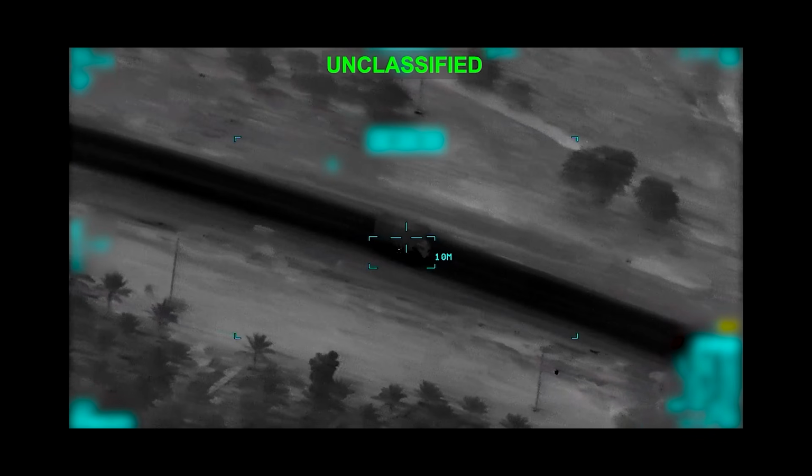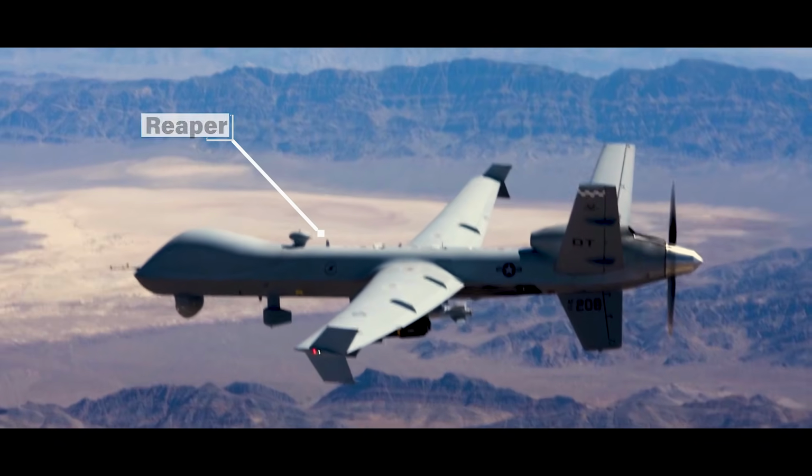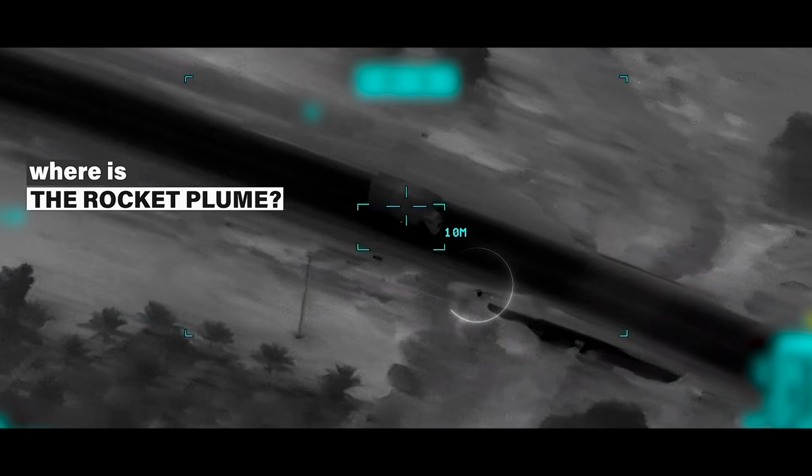The game changes entirely when the target is moving at highway speeds. The UI elements in this thermal footage, the brackets and the crosshair, strongly suggest we are looking through the targeting system of an MQ-9 Reaper drone. But here is the ultimate OSINT question. If this drone fired a Hellfire missile, where is the rocket exhaust?